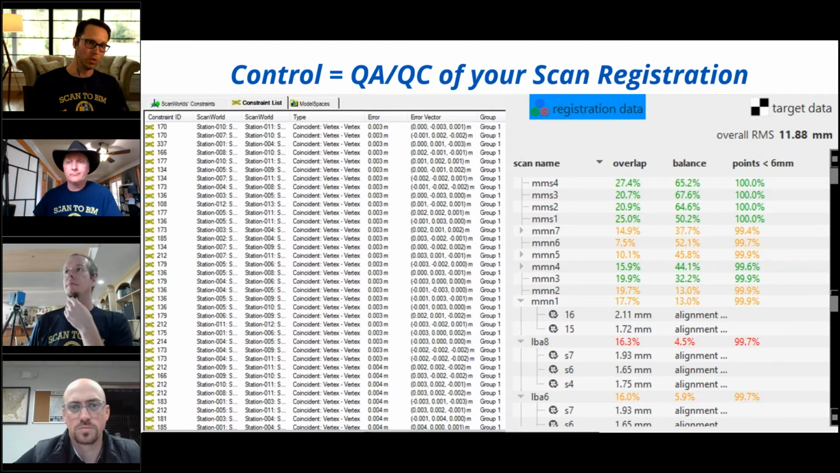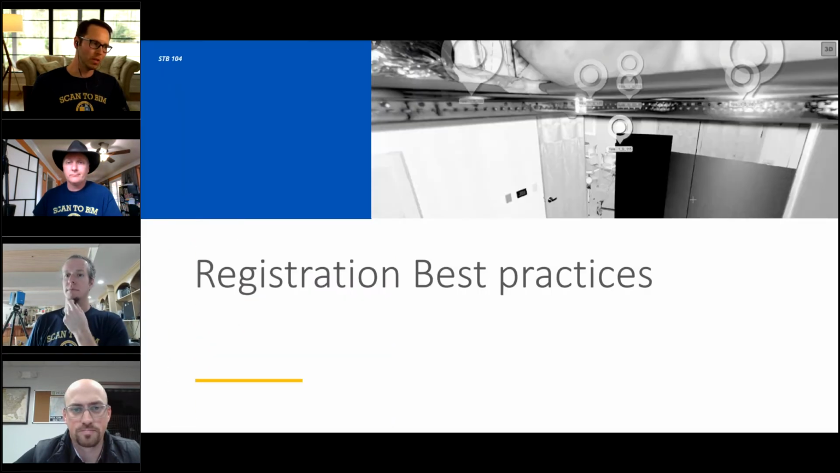Also, when you get out of the buildings and try to tie exterior to interiors, that's also a good time to use some targets. It definitely changed the way you handle a registration. And if you have similar bays, the field registrations definitely help you pre-position your scans to eliminate some of those misalignments with the auto registration algorithms.